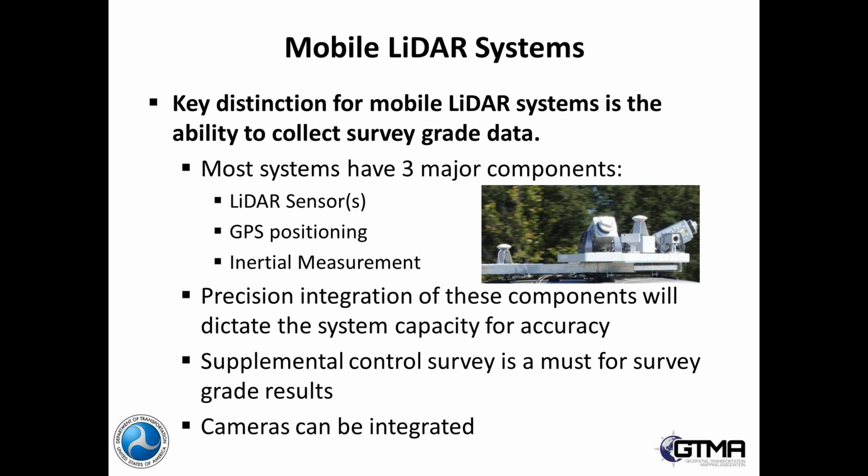We know that almost all of them can do asset management type collects with very little extra work or any specific types of equipment. But once you get into the survey grade application, where we're using it as a basis of survey for our design methods, then you have to be a little more careful. And that's really where we start talking about using supplemental control and things of that nature.